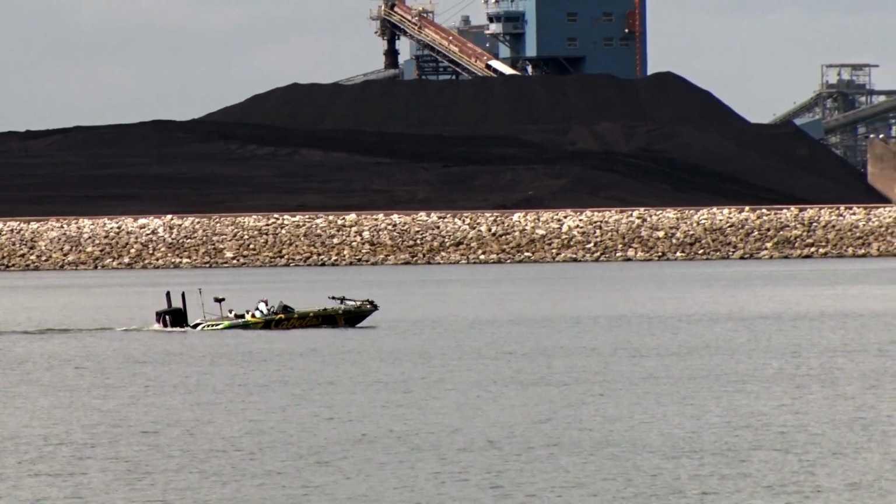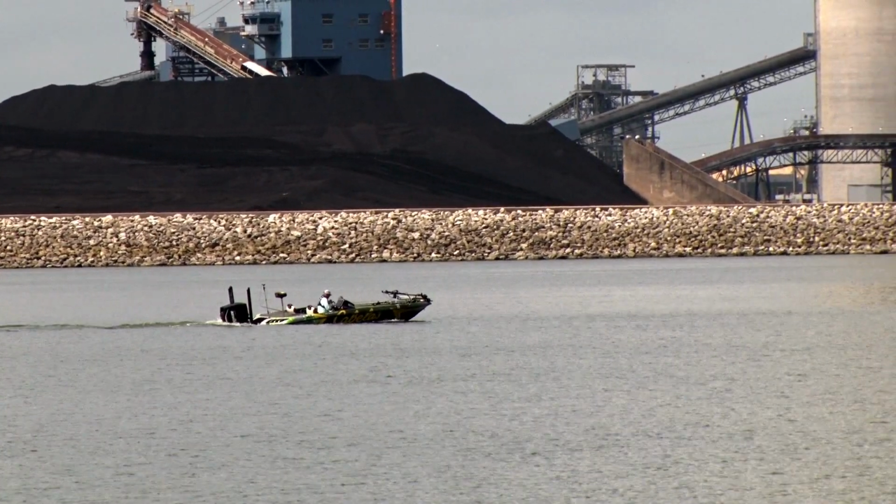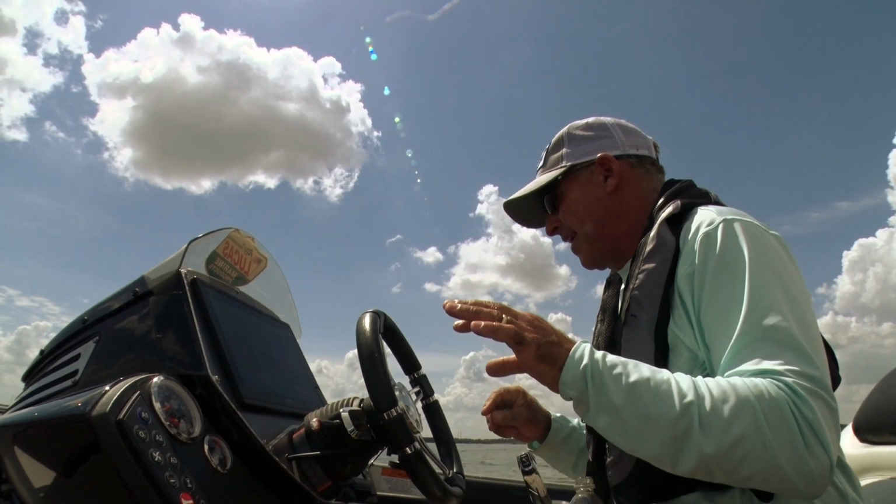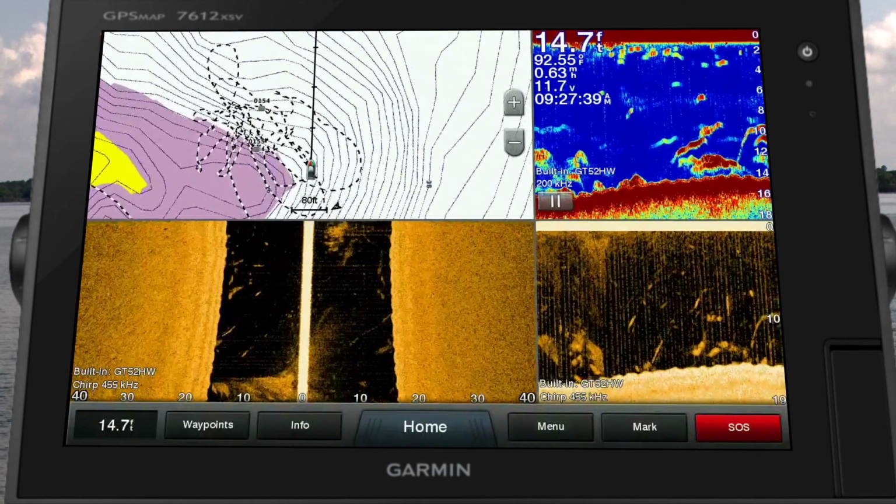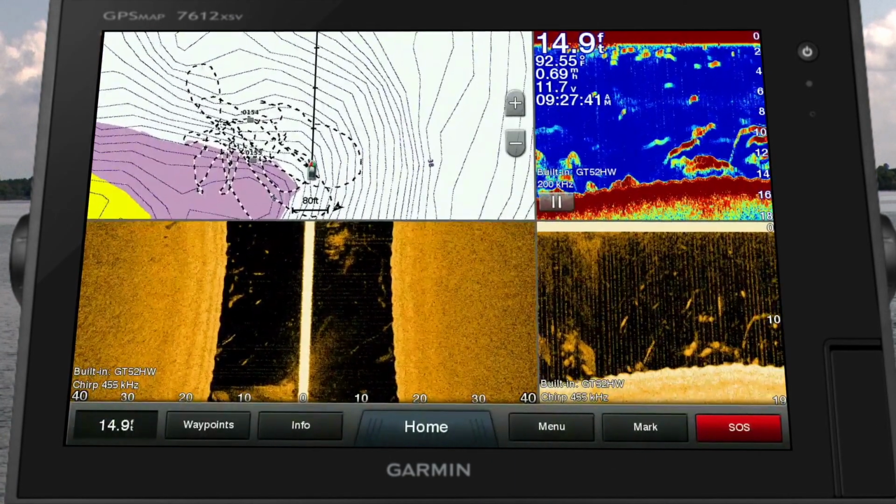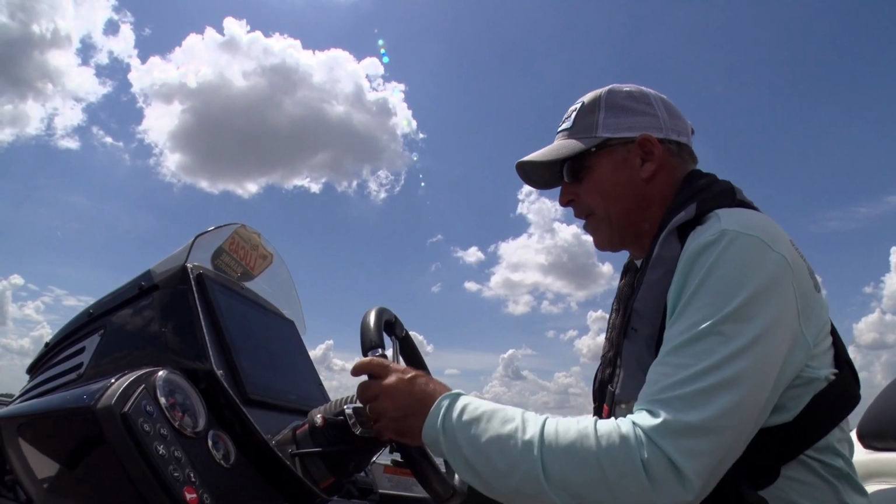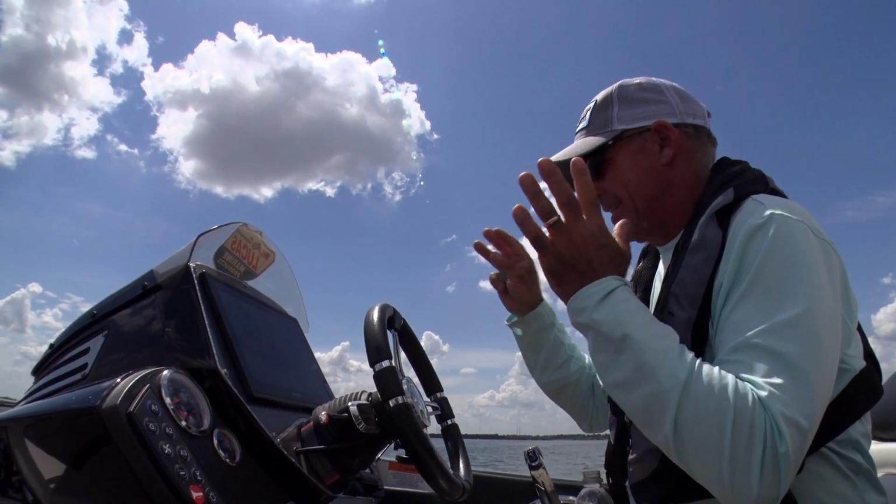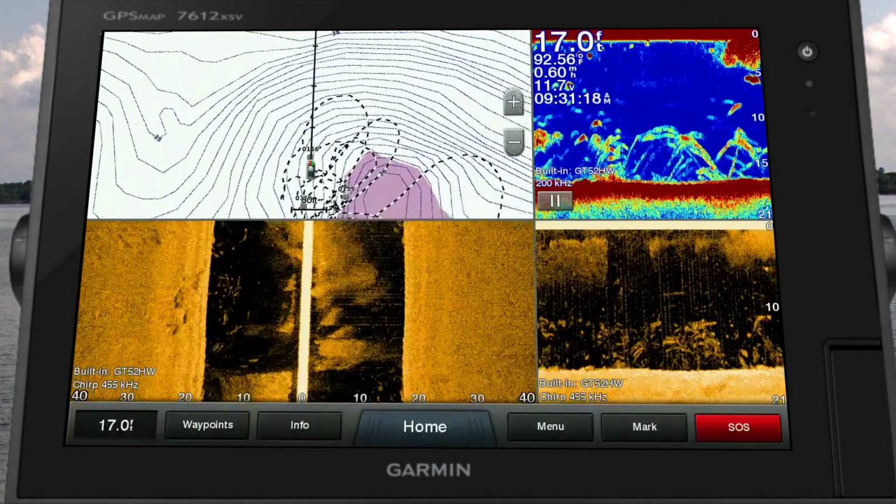Fishing electronics have come a long way in the last few years. Technology is making fish easy to find. Now, there's a bunch of fish right there, and some of them are lifted up off the bottom, some of them seem to be right on the bottom. I would think we could catch some right there. It's kind of a real flat point. If you look at the GPS, what we're going across is pretty flat right there. It's just a kind of flat place on a giant point.